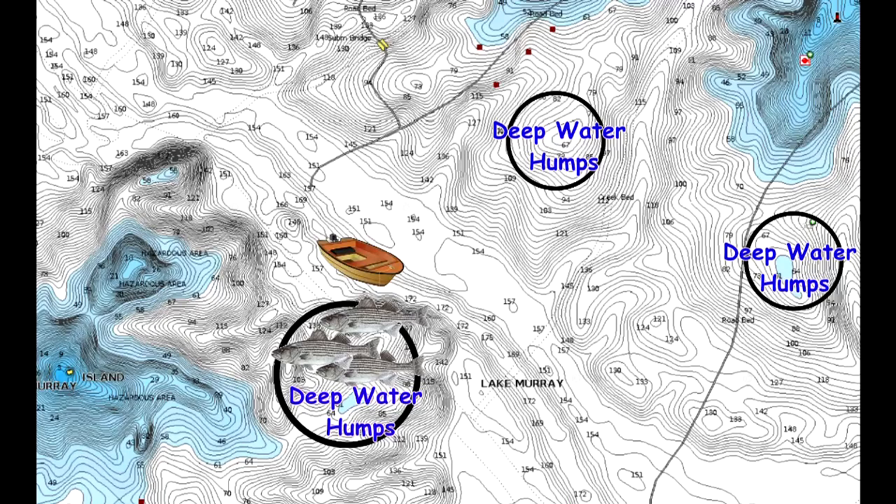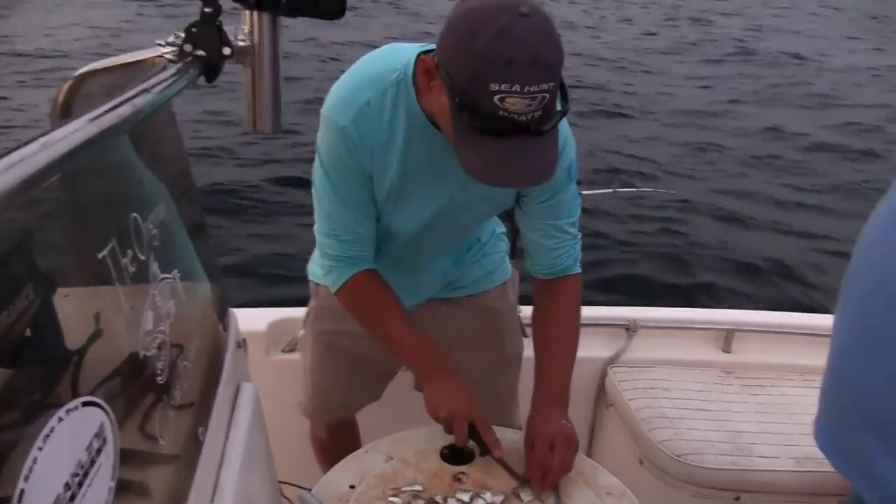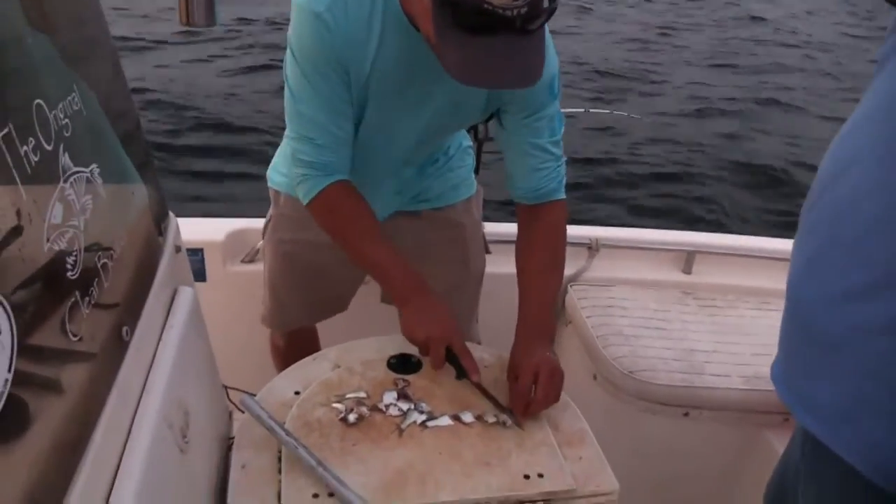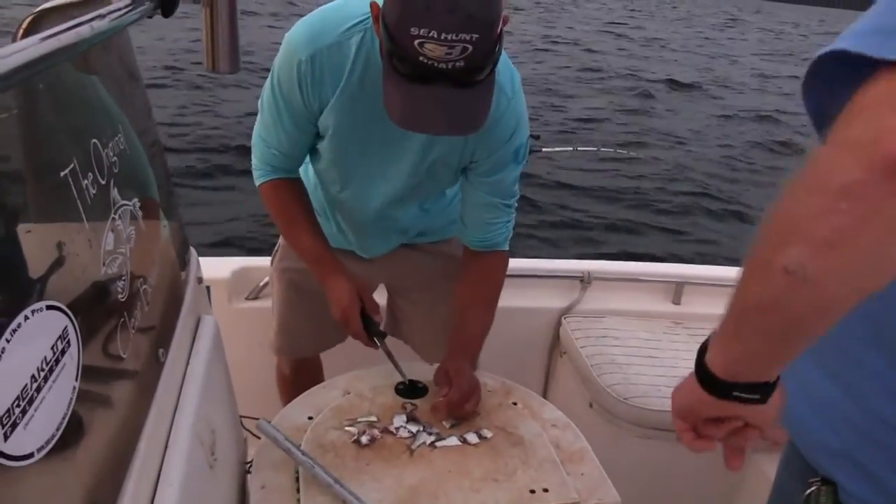So let's go ahead and get back to the show, and we'll get back to some more hot striper fishing action. We're going to put some chum out and see if we can get some fish going here this morning. Get the sharks going. That's right. See if we can put a little bait down there to get them jump-started.